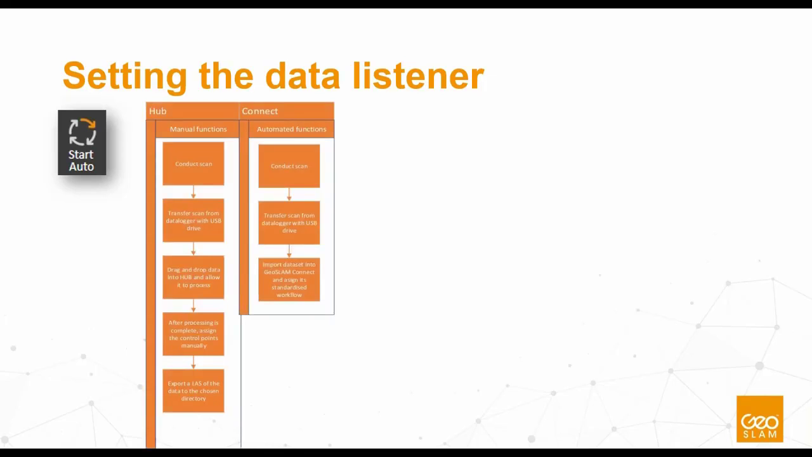Going back to how the hub and the Connect play in this. This is really where we start to understand how automated the system is. What I've shown you in GeoSLAM Volumes up till now is just how to set up the project. That will now sit and wait for the next data set. GeoSLAM Connect will then automatically process the data for it to be imported there.